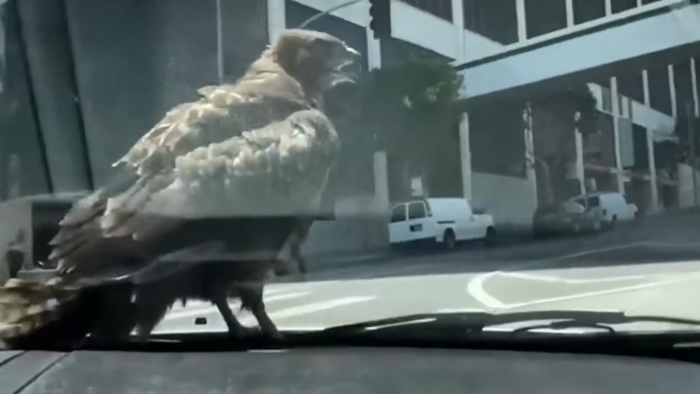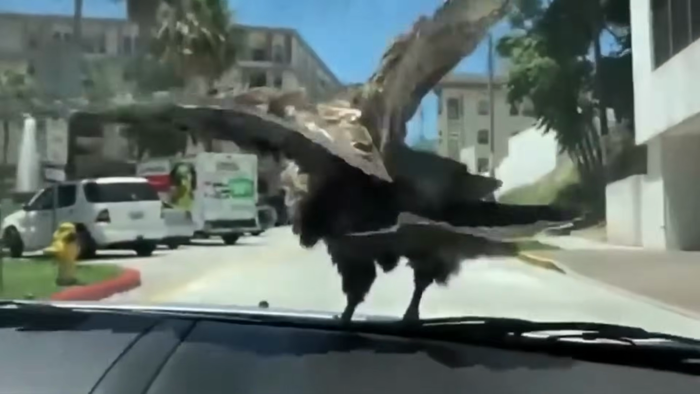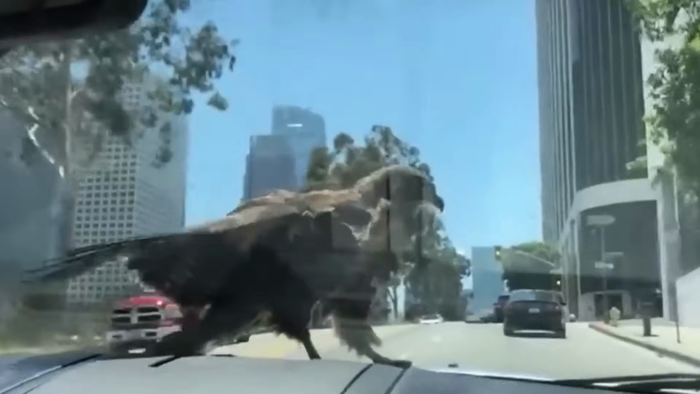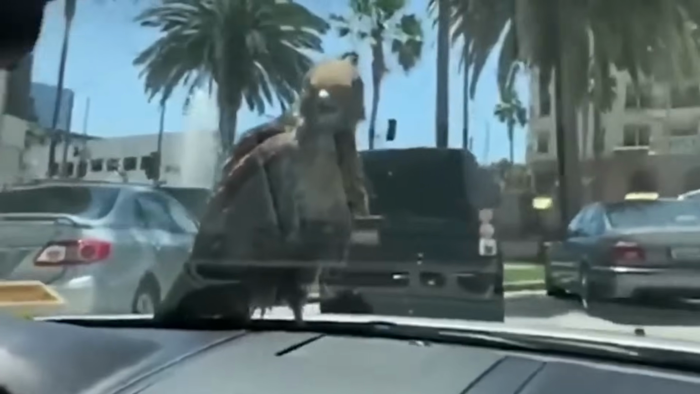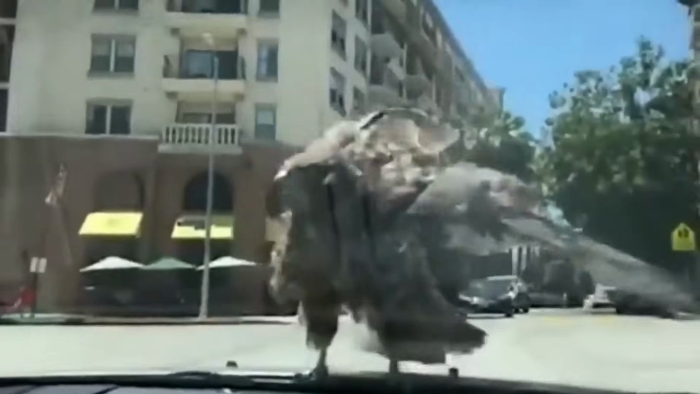These women tried everything to get it to leave, but clearly the hawk wasn't having it. They started using the windshield wipers, the washer fluid, swerving left, swerving right. They even called someone for advice. Nothing worked. It wasn't until the bird just decided it was time to move on. Well, if anything, these ladies have quite the story to tell.